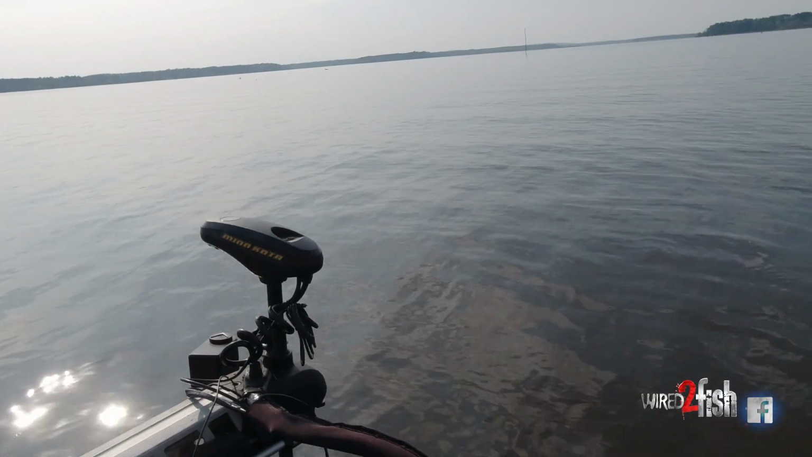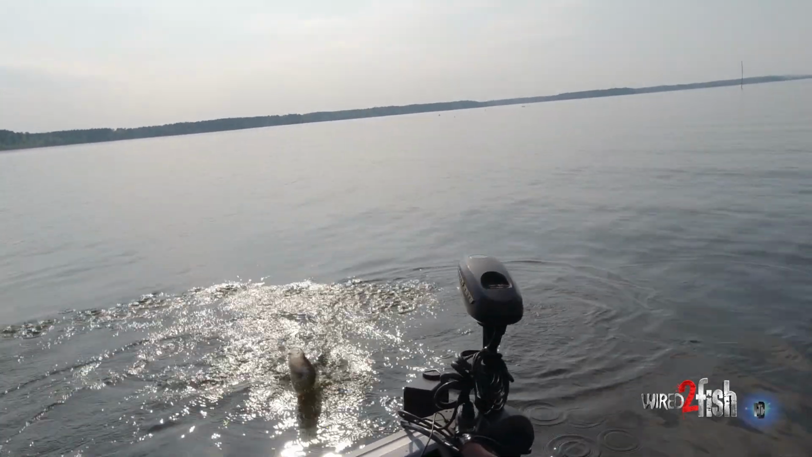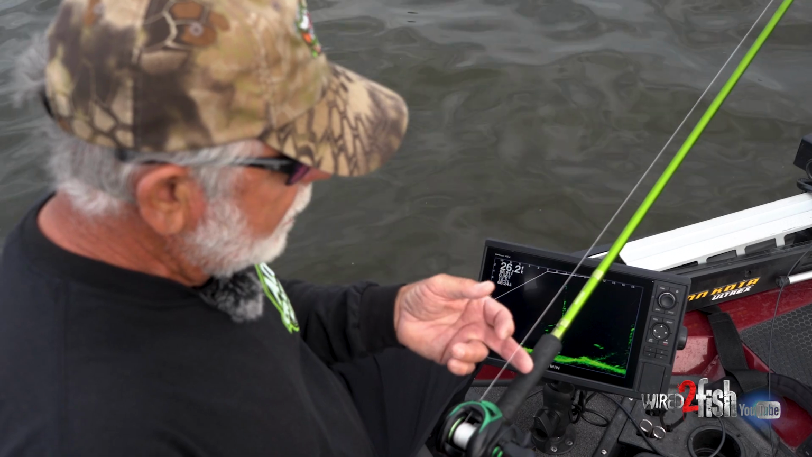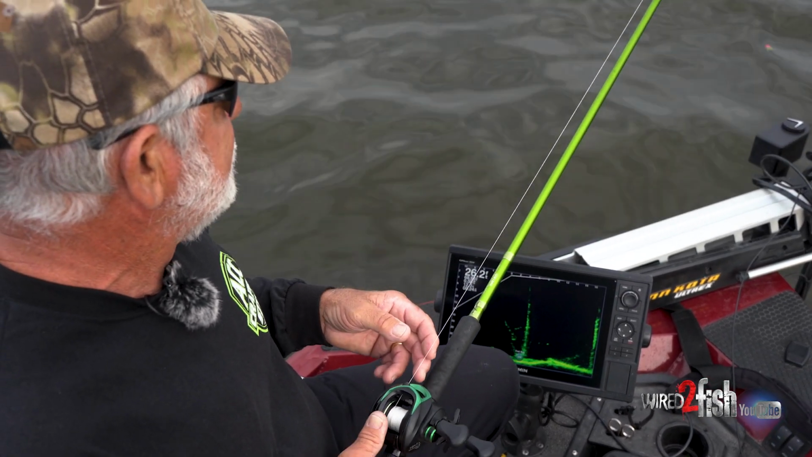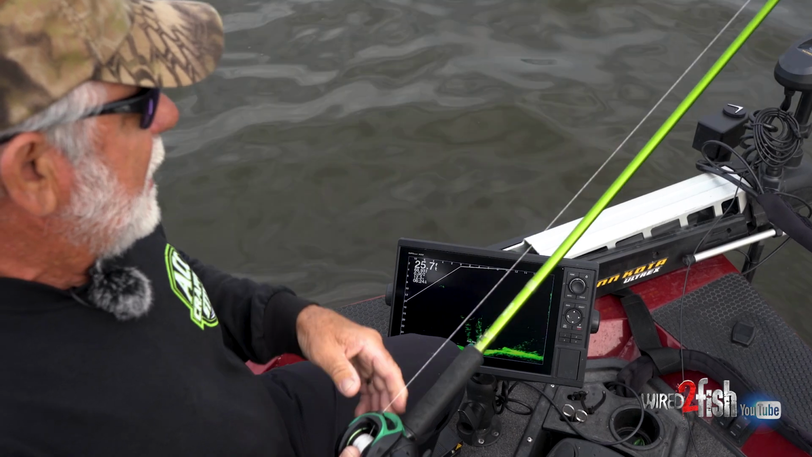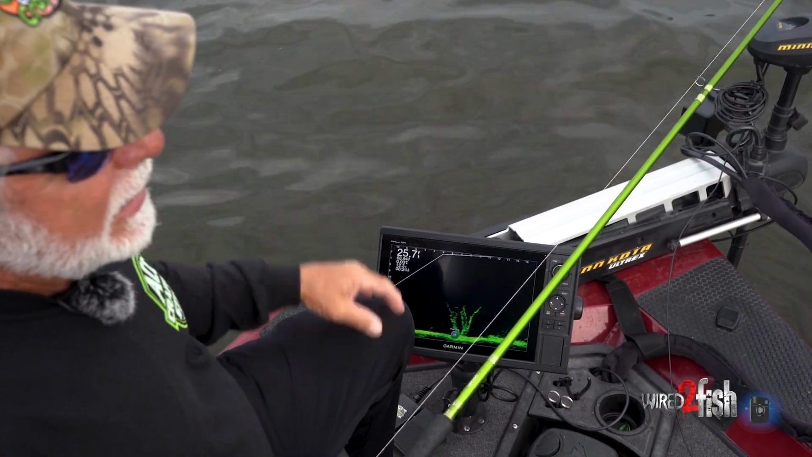Oh, I like braid, and because I fish a lot of timber, fish are gonna wrap me up. More times than not, I'm using Spider Wire. This is Invisibraid. Now the reason I like Invisibraid is, yeah, I can see it with the naked eye, but with these polarized glasses, I could see that line. I really didn't care for the high vis yellow line.